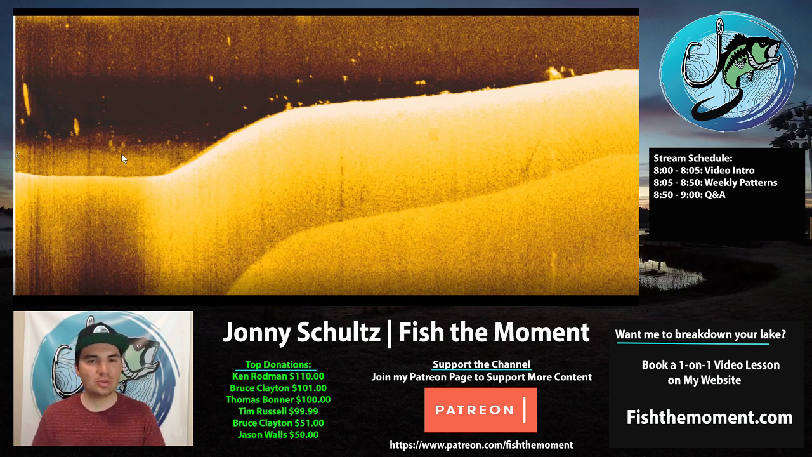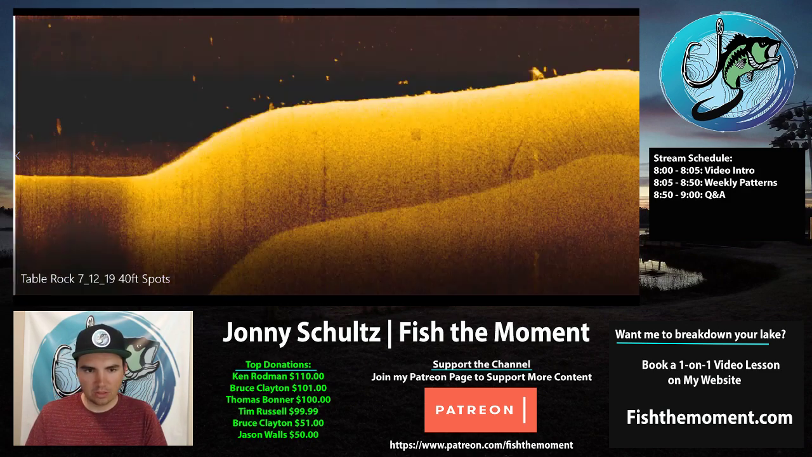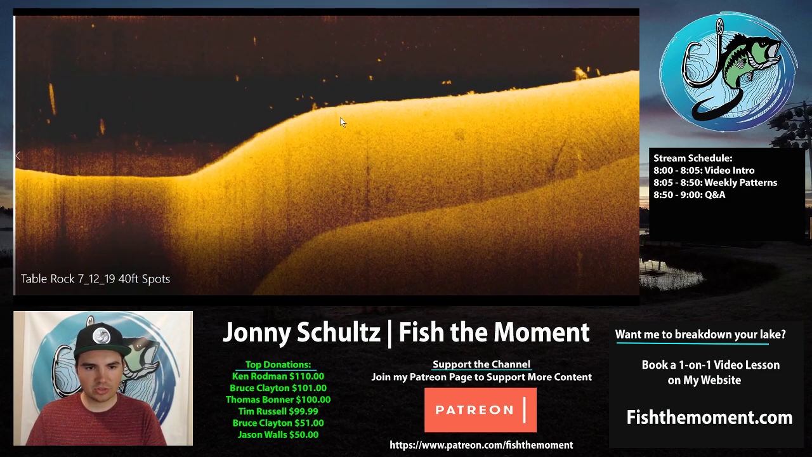And just getting in that little bit dirtier water and a little bit more color in the water, and obviously for other reasons too that I can't explain because I'm not a biologist, this thermocline is shallower. And so if we take a look at the spot, and we kind of know that thermocline's down here at 25 feet, you can see that there's actually a school of bass set up on this little point.